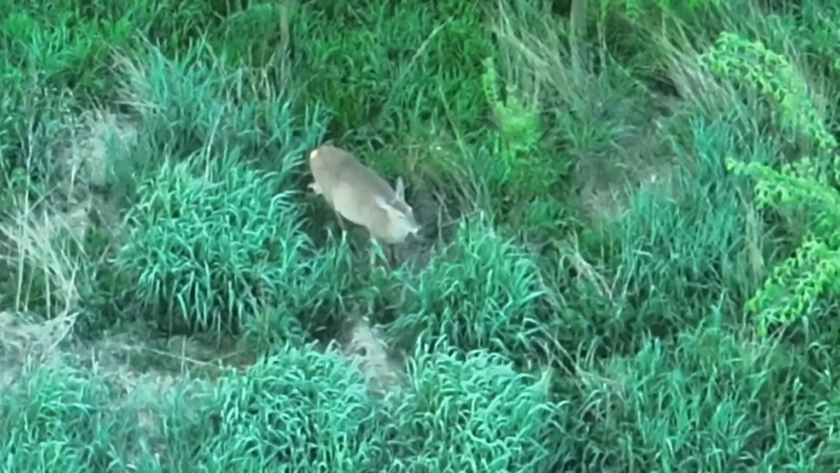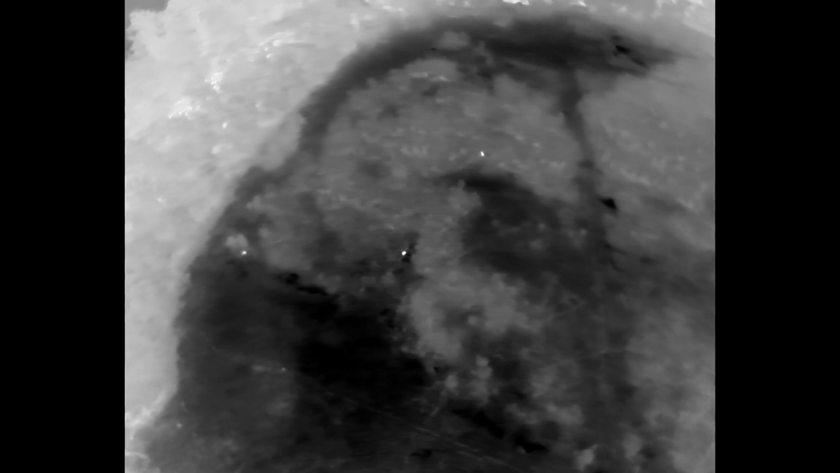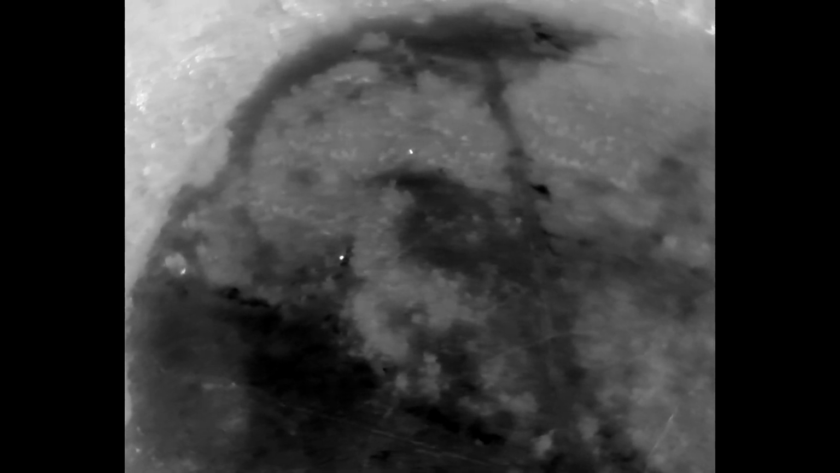And I am going to not make the call on whether it's a buck or a doe, but I think it's a yearling buck. That's my assumption. They're kind of in this bachelor group out here in the open. And so that deer is positioned there.